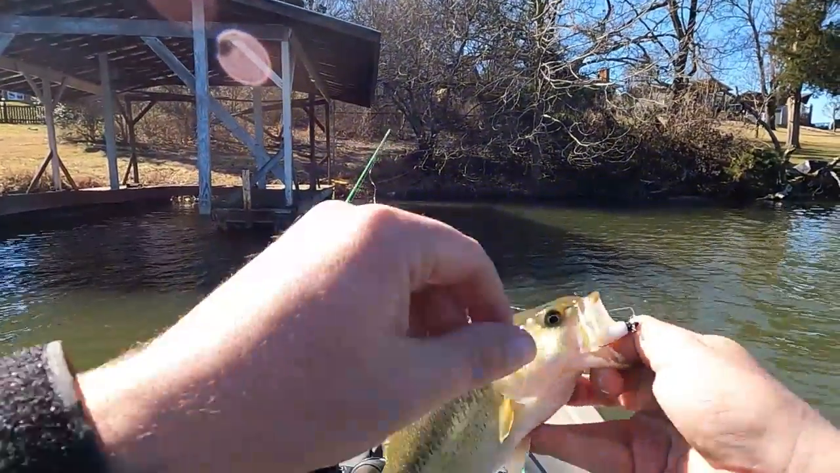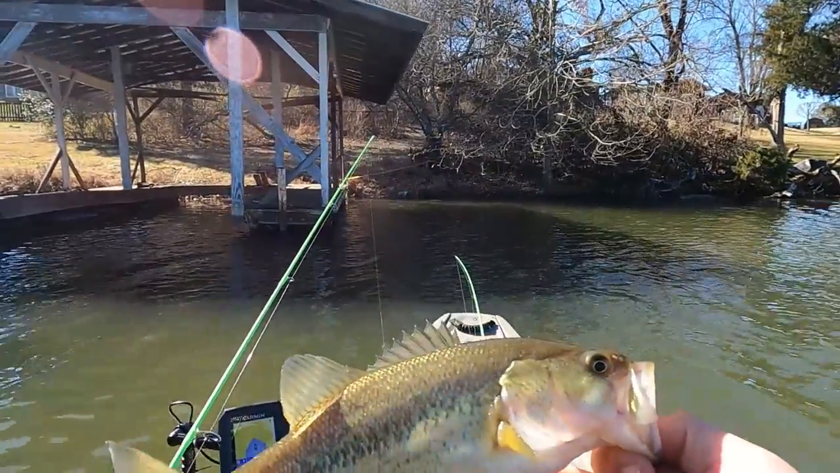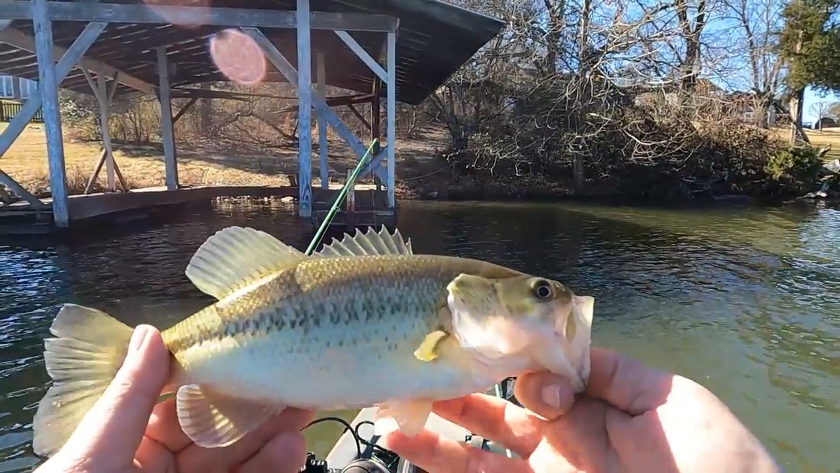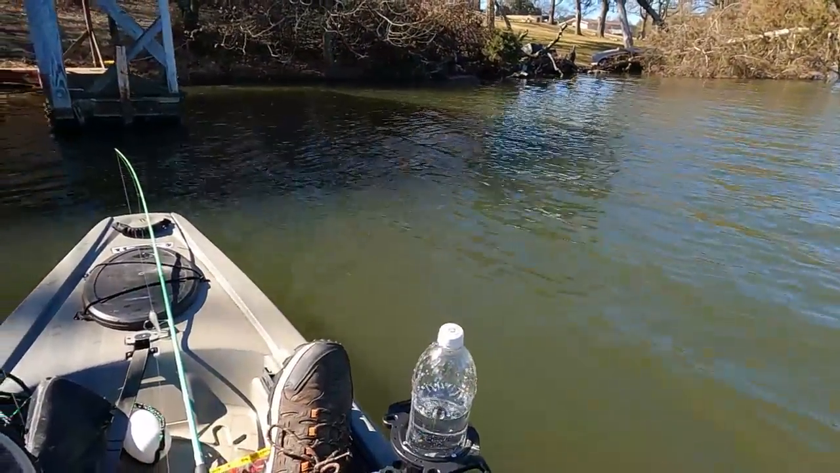Nice little bass. Number 3 fish of the day. Right there in the corner of the mouth, not too bad. Awesome. Beautiful fish there. Let's see, a little bit bigger than the next one. He's right there in the corner of that dock. See you, buddy. Thank you for biting.